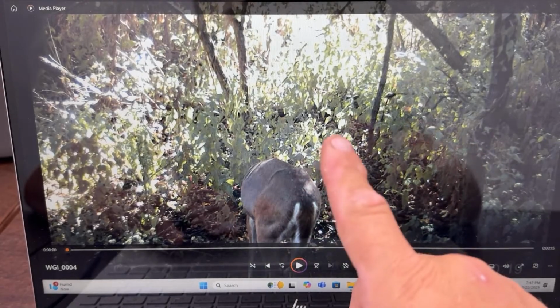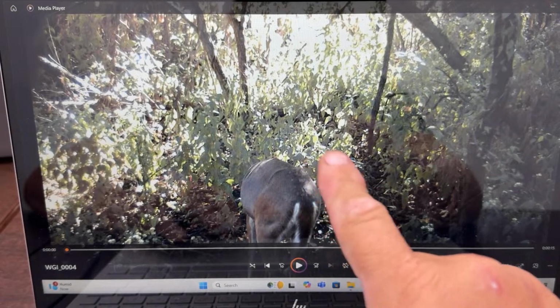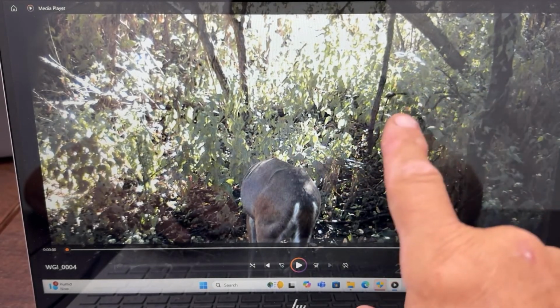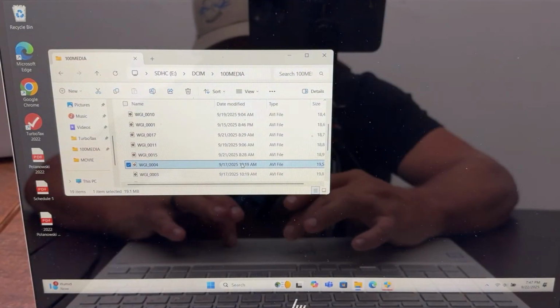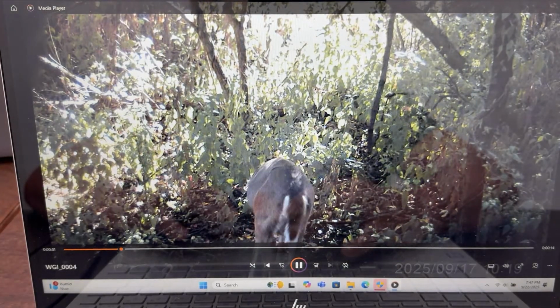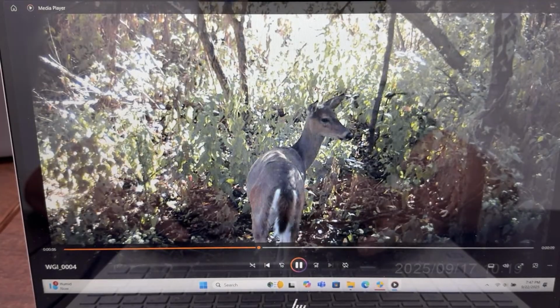Okay, so my stand is right from here. If you see this scrape here, to the right, over here about 22 yards to the right, like up this way, is where my stand is, and I could shoot right to that scrape, so that's no problem. If that deer's standing right where that is, I could shoot right there. Perfect broadside shot right there. So if a buck's doing that, then we are in good shape.